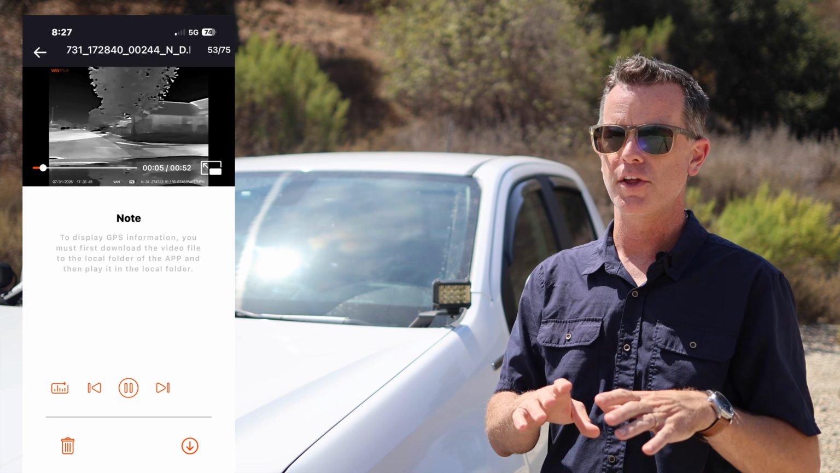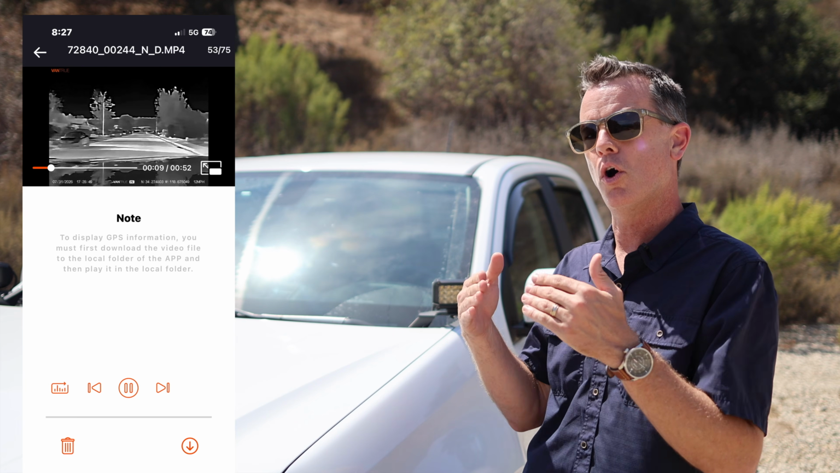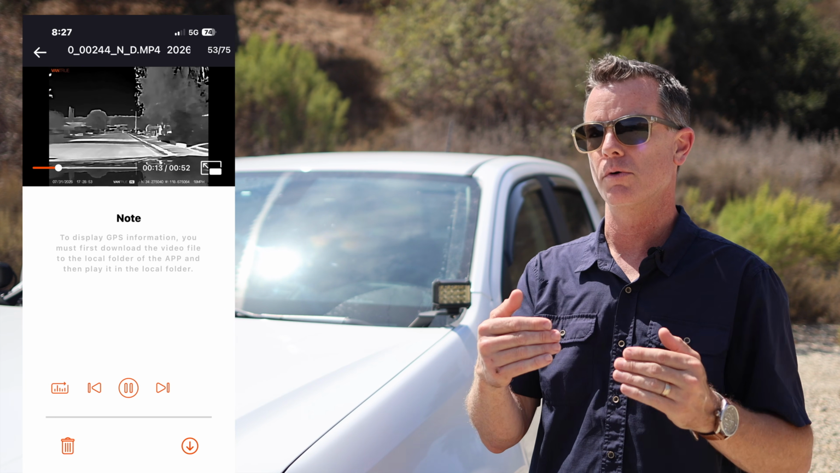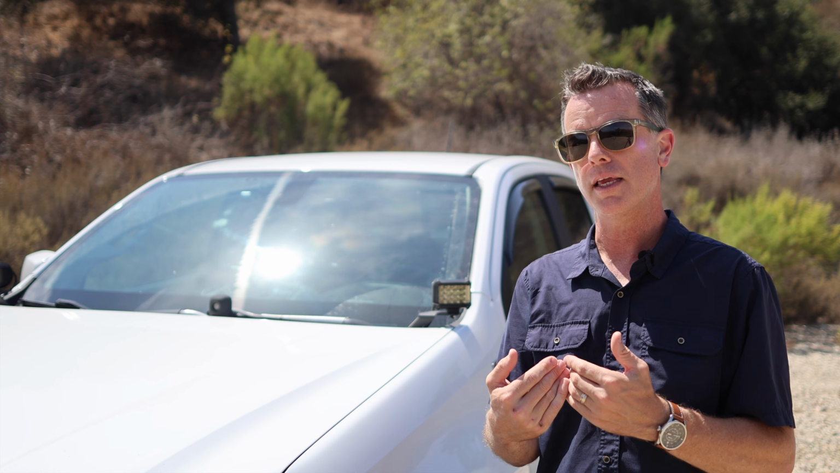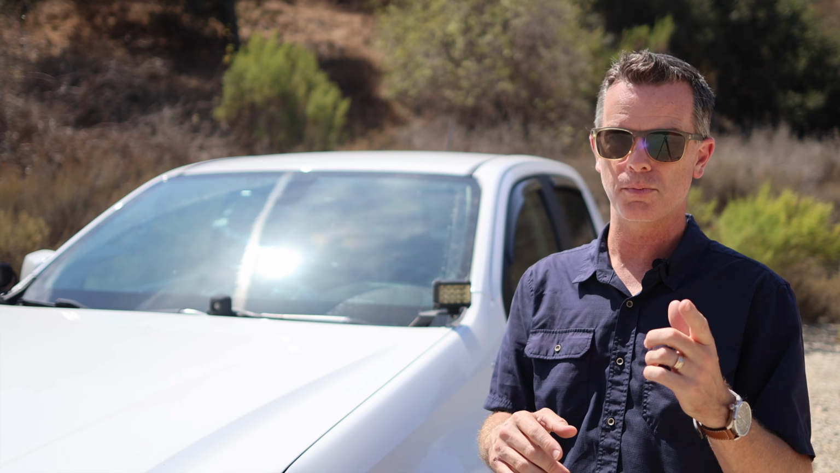You log into that, and then you can control everything from your phone. Now, you can control everything on this camera also from the camera. Where you would want to connect it to your phone is if you ever had to download footage from the camera. You can also just pull the SD card out of it completely and put it in a computer. So technically, you don't even need the app to run it, and I really do appreciate that.